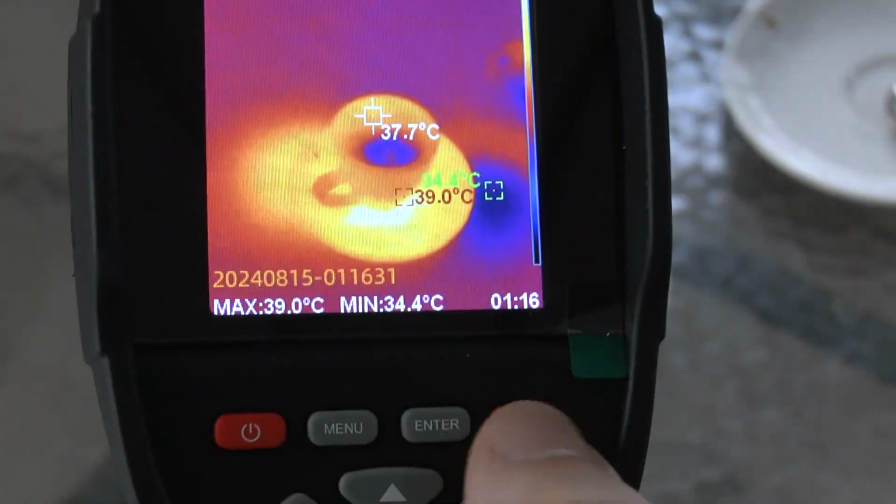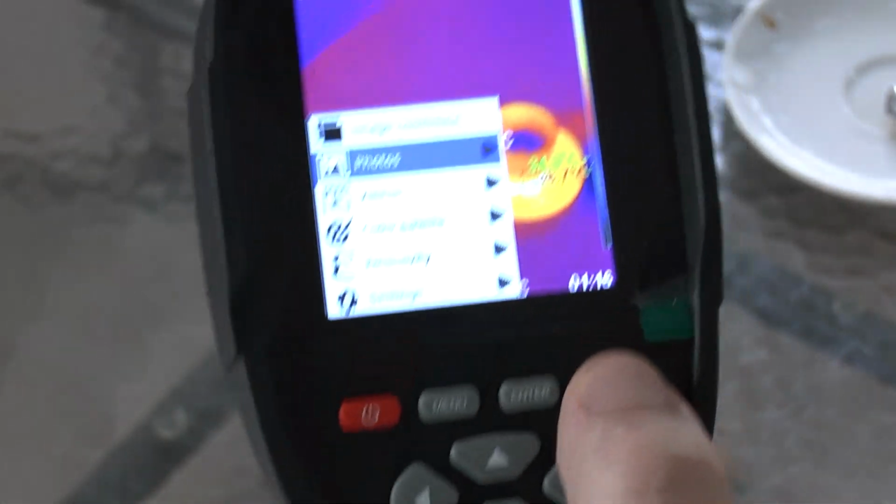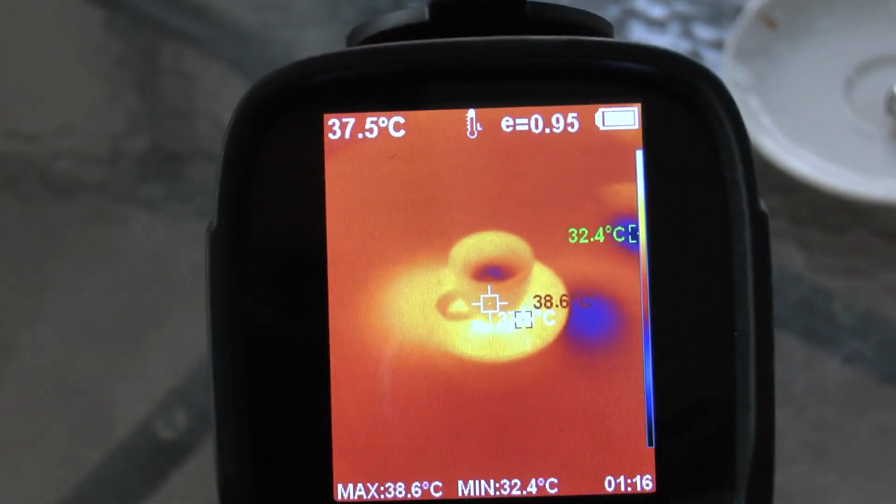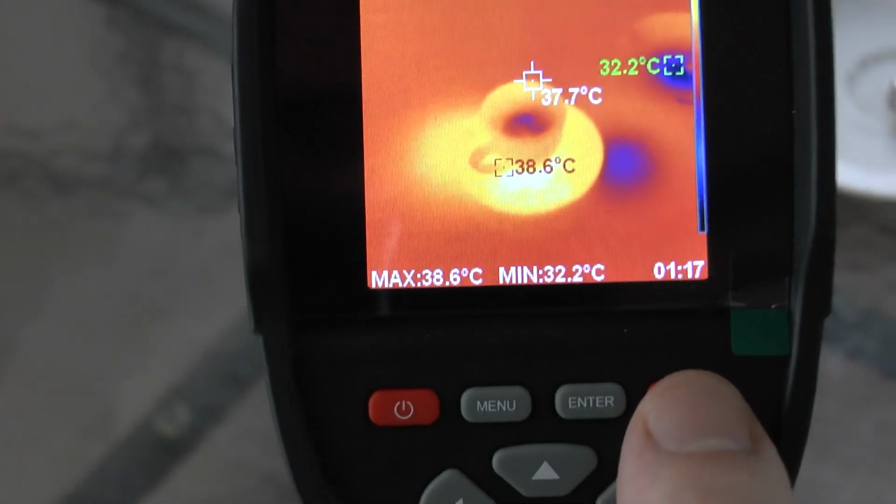And incidentally, inside of here you've got a 32 gigabyte eMMC memory. So in practical usage of this as a thermal camera, it should be impossible to run out of memory.